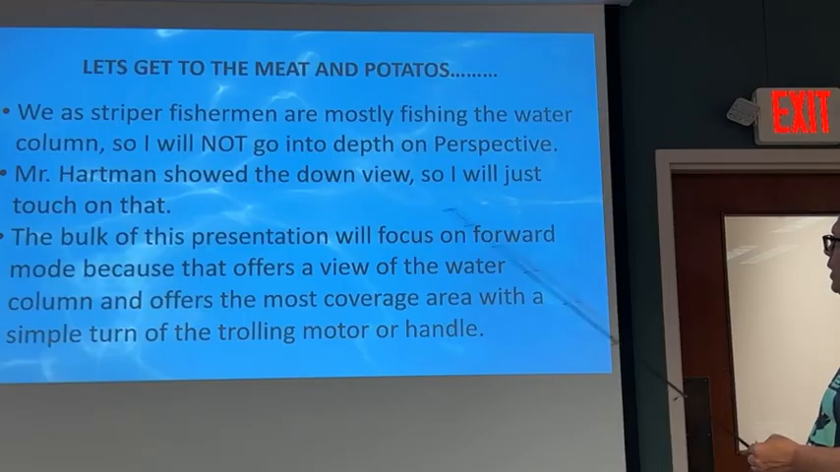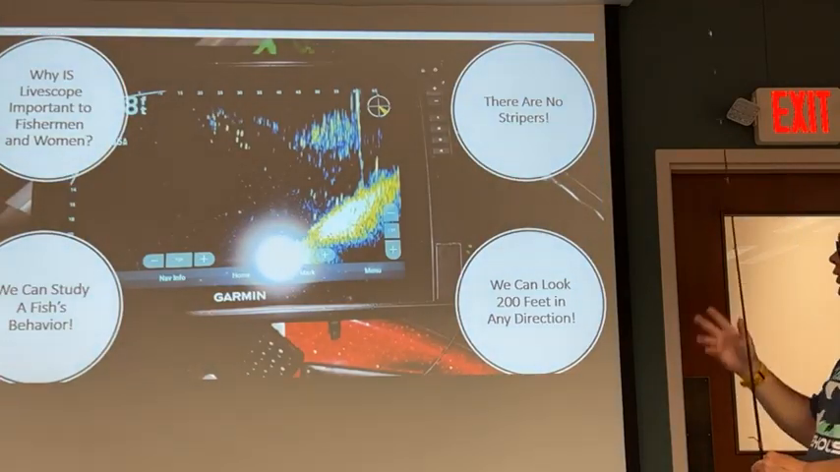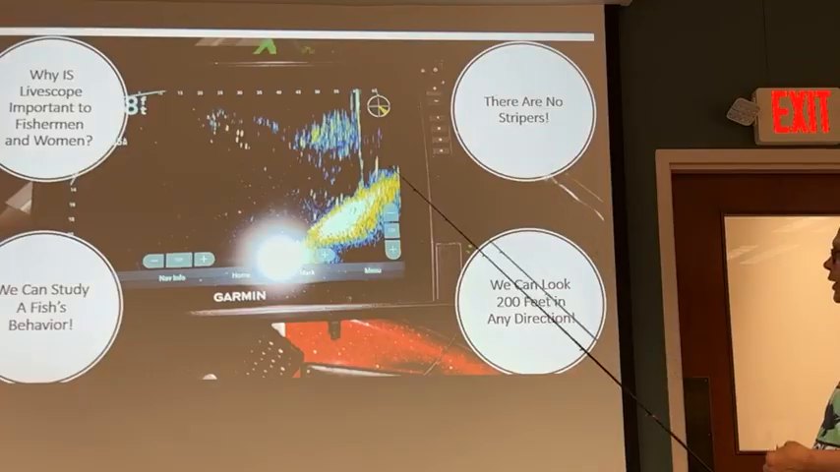Let's see, he showed the down view, so I just touched on that a little bit. This is going to focus on the forward view. All my literature, my little explainer, is just showing you the forward view. This is a really great shot that I got with John. I'm colorblind, so I'm all the time playing with colors to try to differentiate some of the images.